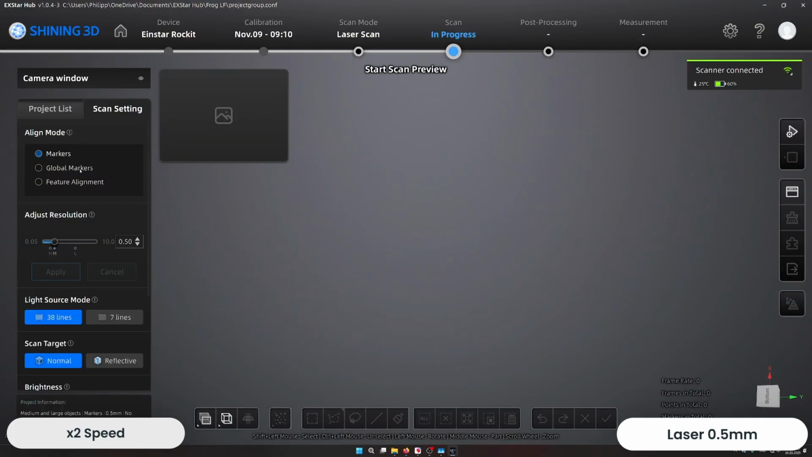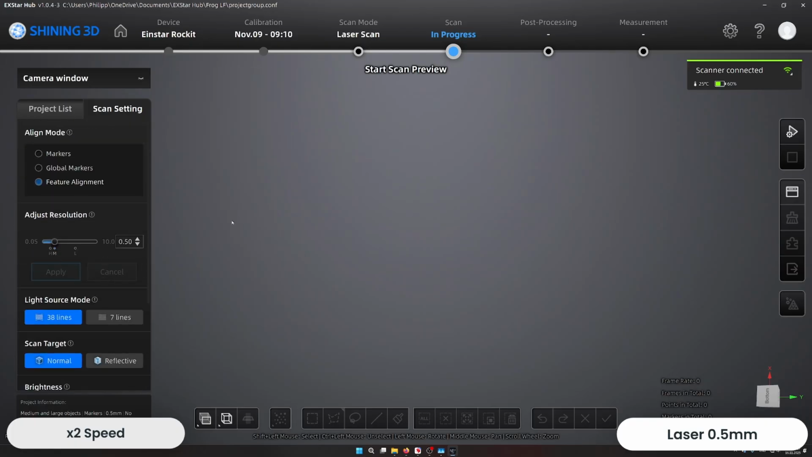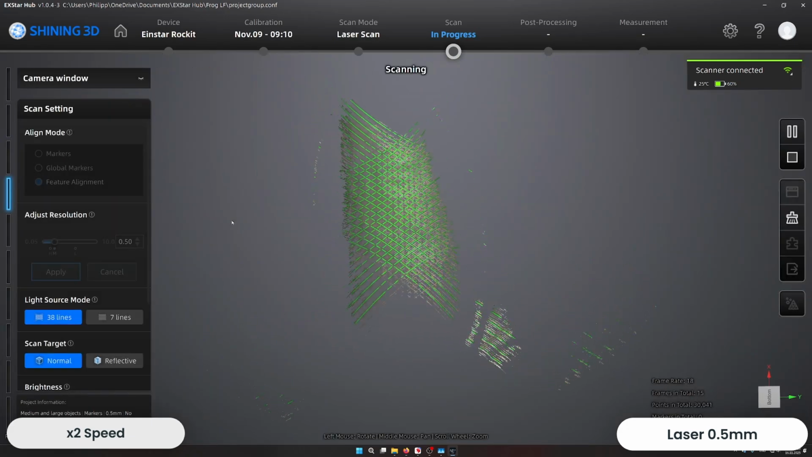In the next step, we will now perform the Markerless laser mode. It is also taking place at 0.5 millimeters target resolution. You also always have to keep in mind it's a target resolution, it's not the actual scan resolution.